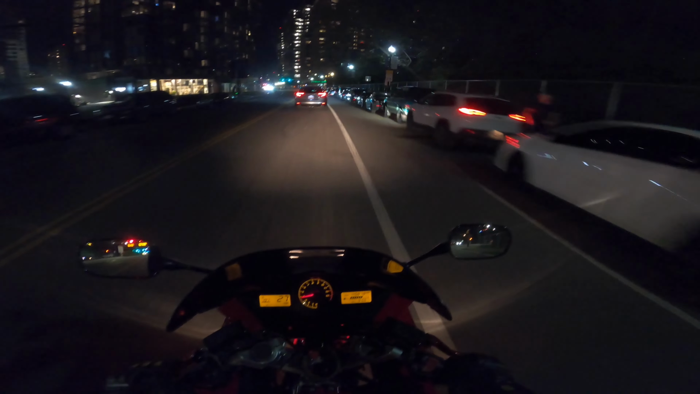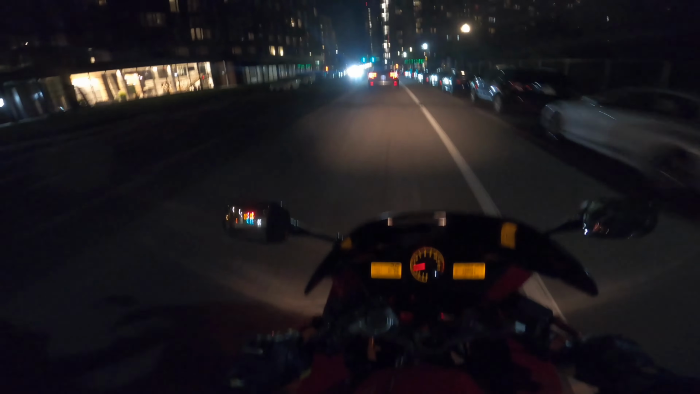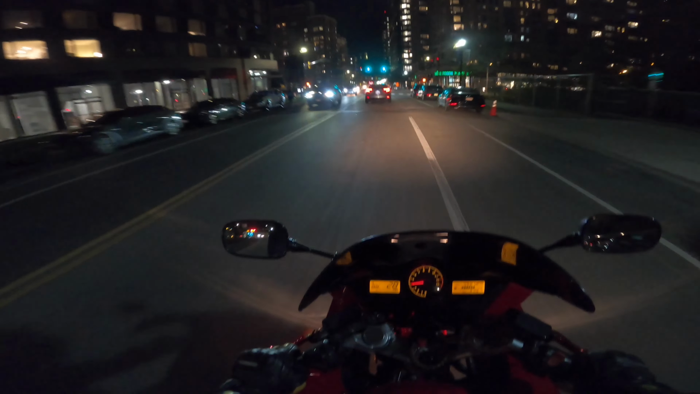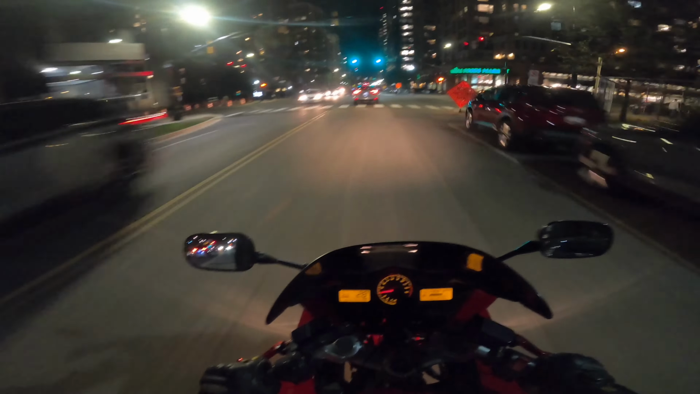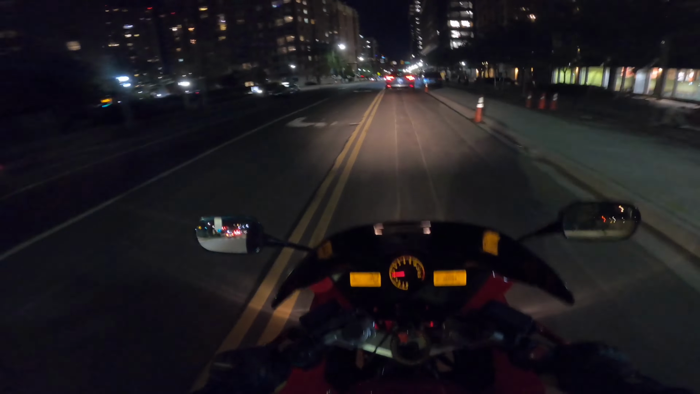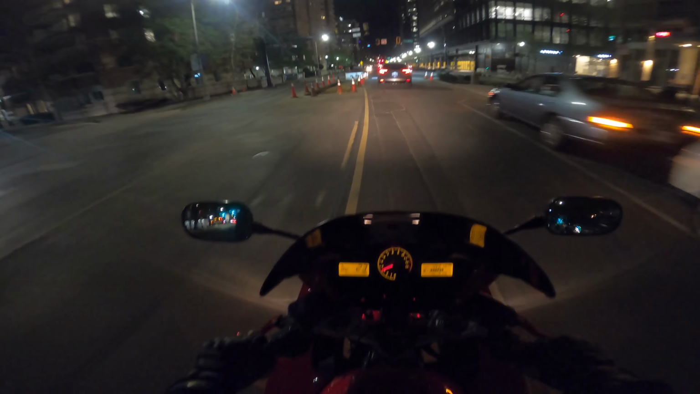For a city type environment at night, you do want to look out for pedestrians, as you'll see in this video a little bit later, because they may think they're invisible at night. I don't know why, but people are the danger to us as riders. So look out for your pedestrians, your police, your deer, and then just the normal things you look out for.